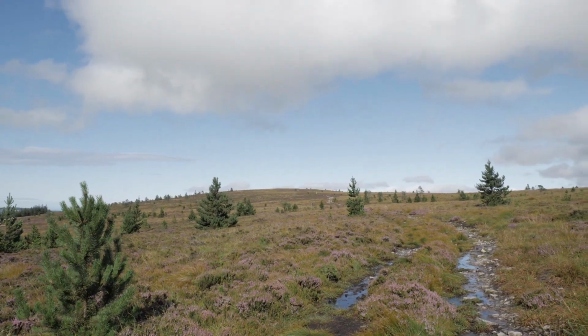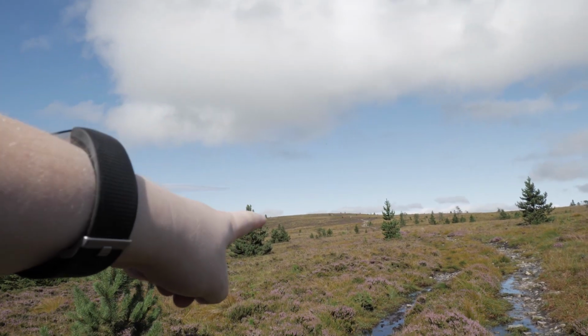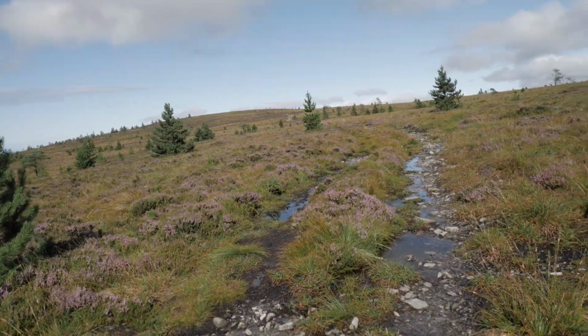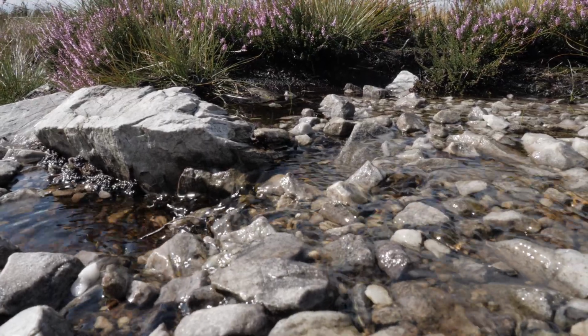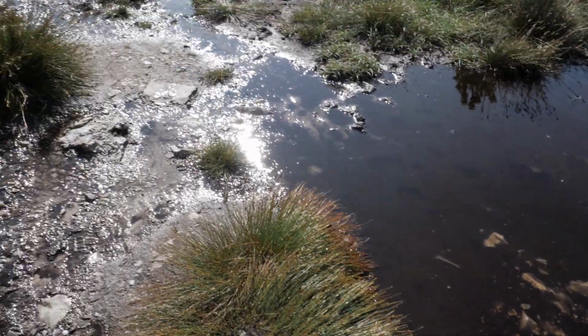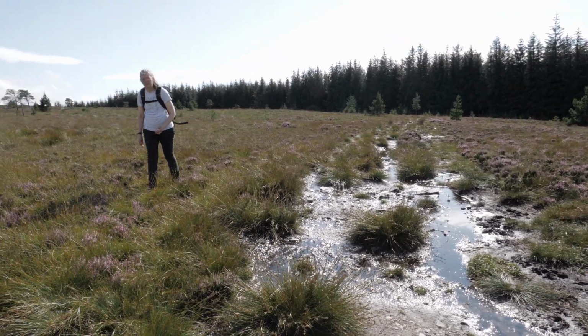I think we're nearly at the top. We've just come out of the woods there. I think that's the top over there. I think we're nearly there. Woo! Keep moving forward. Path has become a river. Hi Mum!